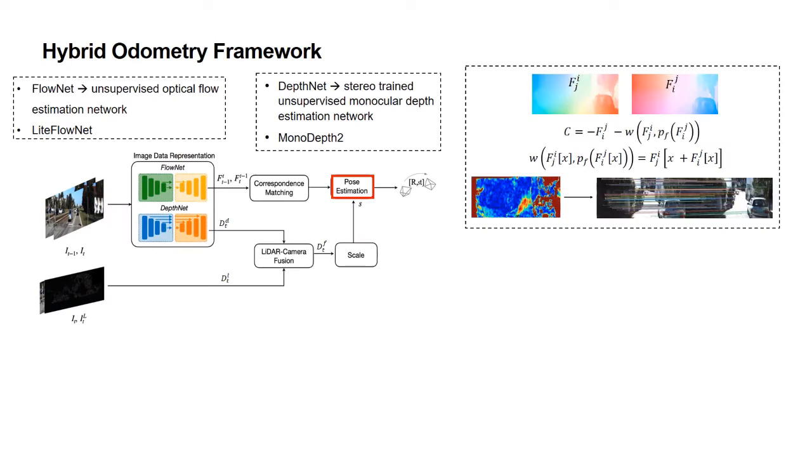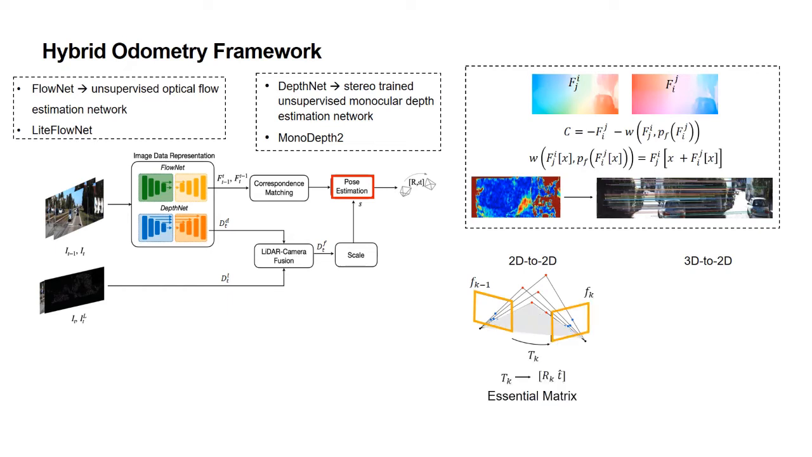Pose estimation is made by two methods, 2D-to-2D and 3D-to-2D. Pose is estimated based on 2D-to-2D correspondences. They are utilized in epipolar geometry to find the pose by estimating the essential matrix. Translation recovered from the essential matrix is up to scale. Due to that, triangulation is performed for 2D-to-2D correspondences to recover an up-to-scale depth value.